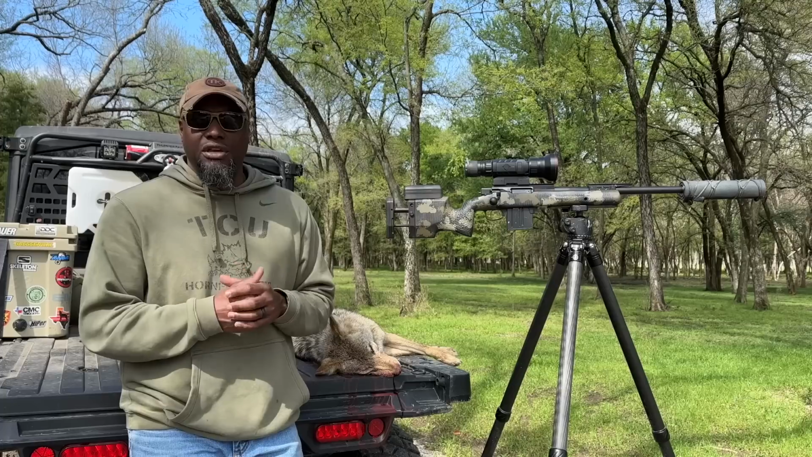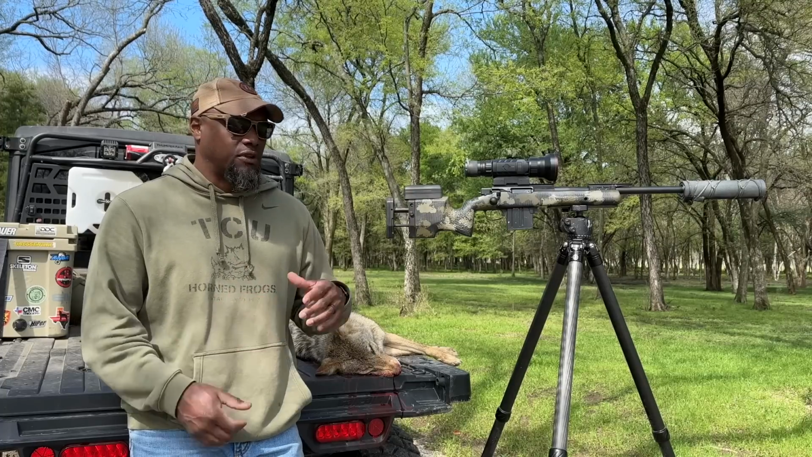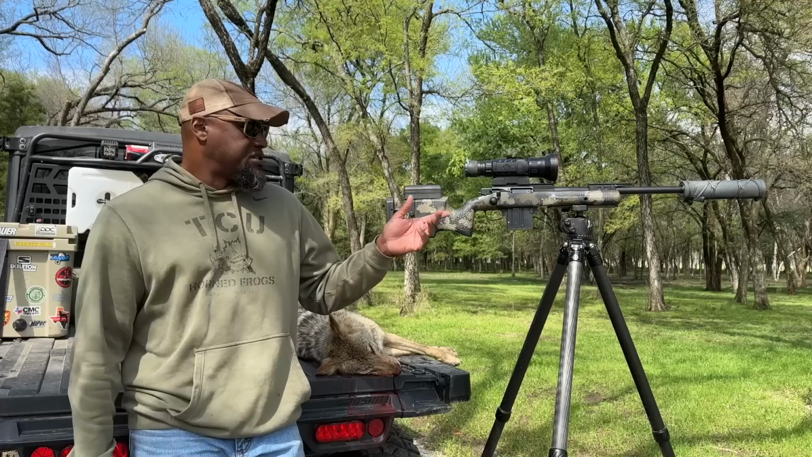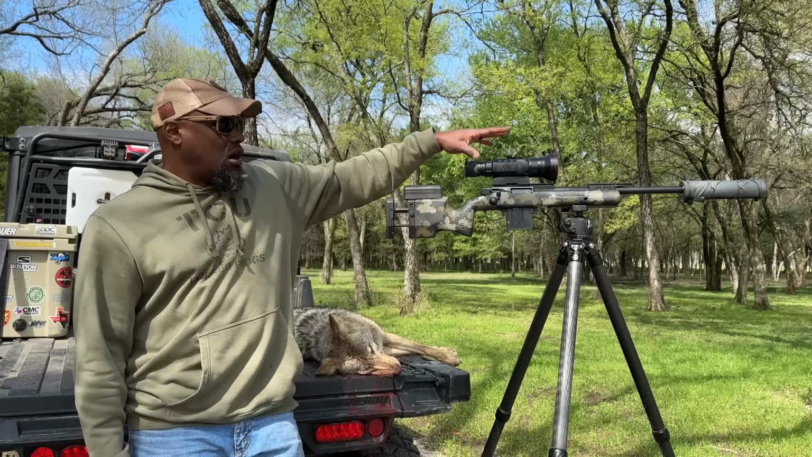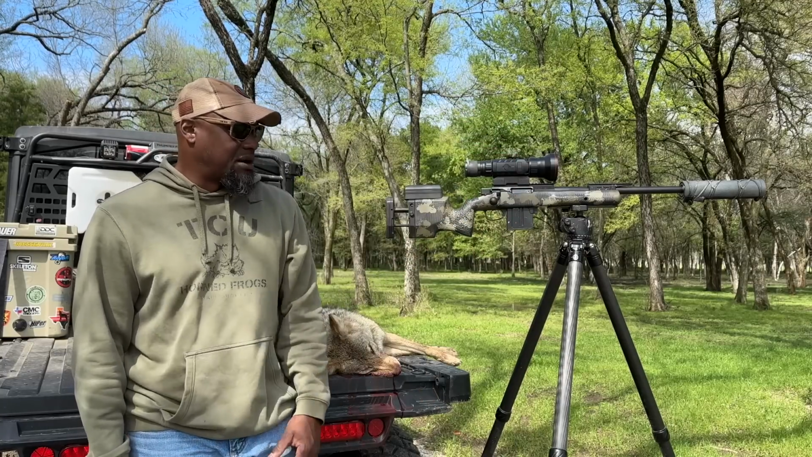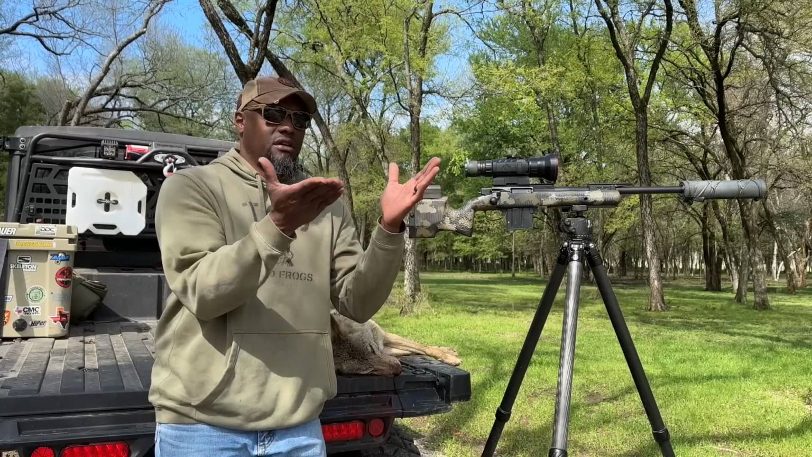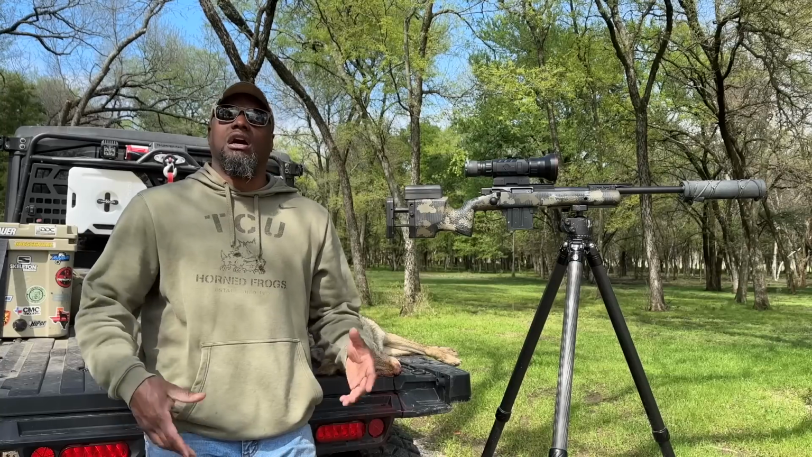The rifle is nothing new. I've already shared the content on this rifle. It's a Badger Ordnance M134 with a 1 in 10 twist, 16-inch barrel. We got the RS75 on here, two-vent tripod, and we got a coyote right here that I just shot like maybe an hour ago. The sun is coming out now.